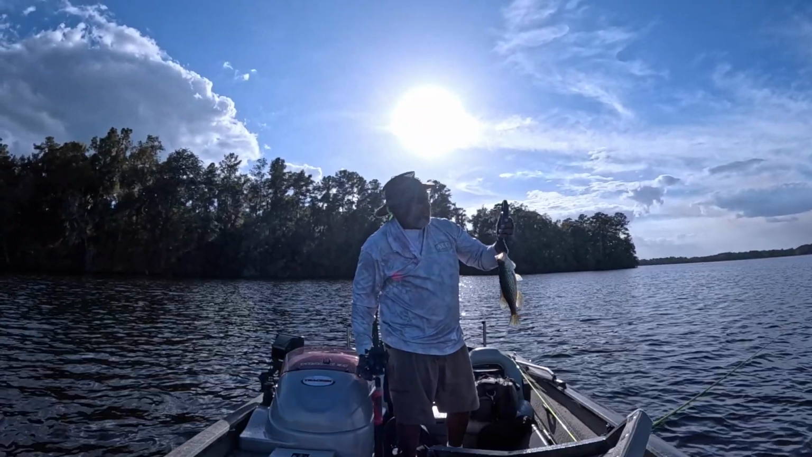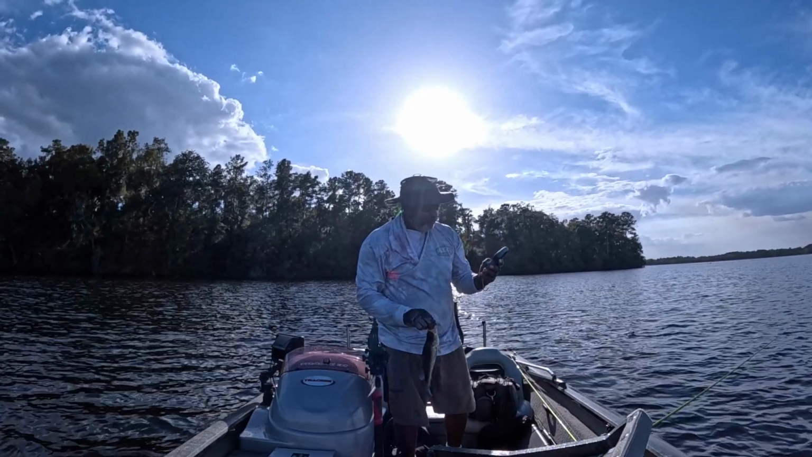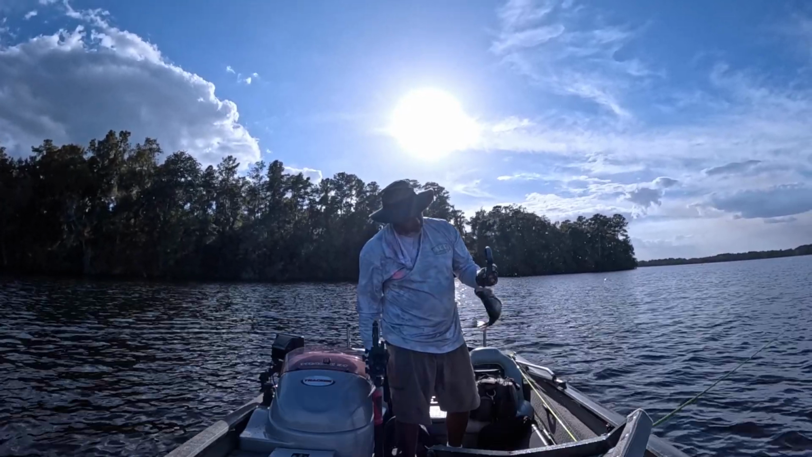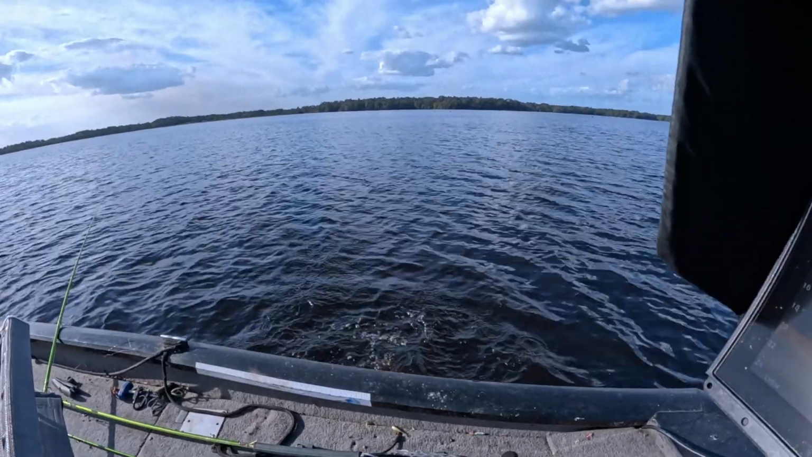Well, that fish is more than 1 pound and 5 ounces. Come on, little girl. Hope she makes it. Come on.